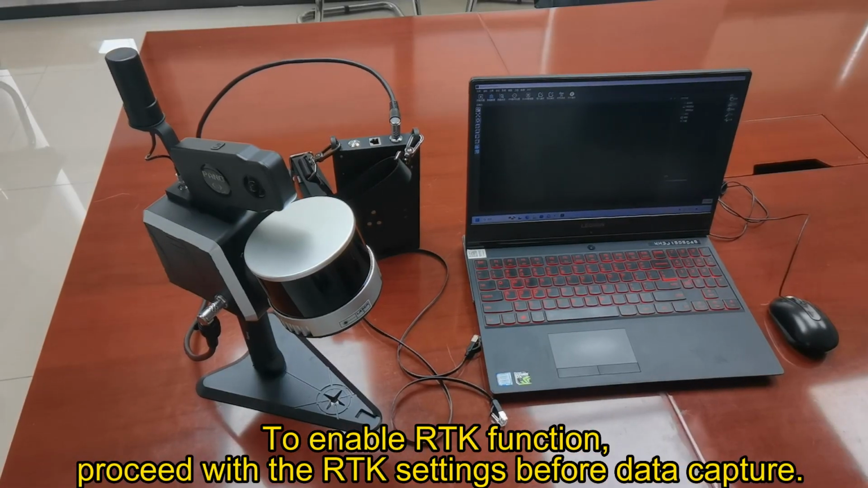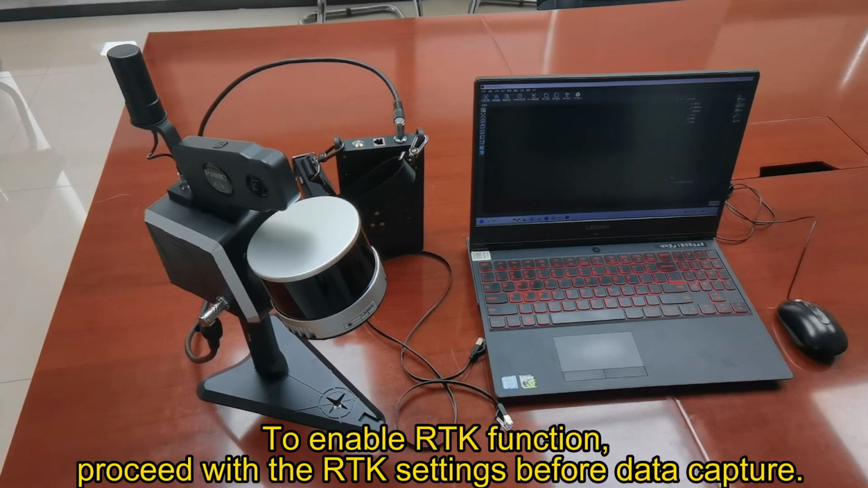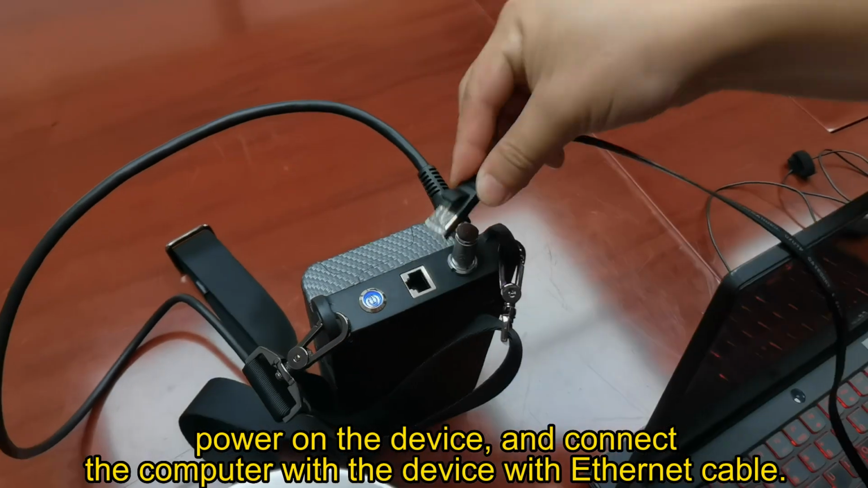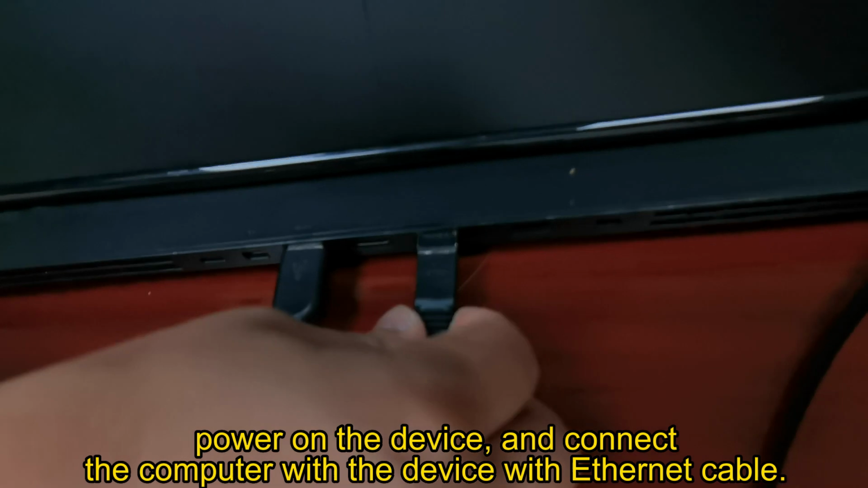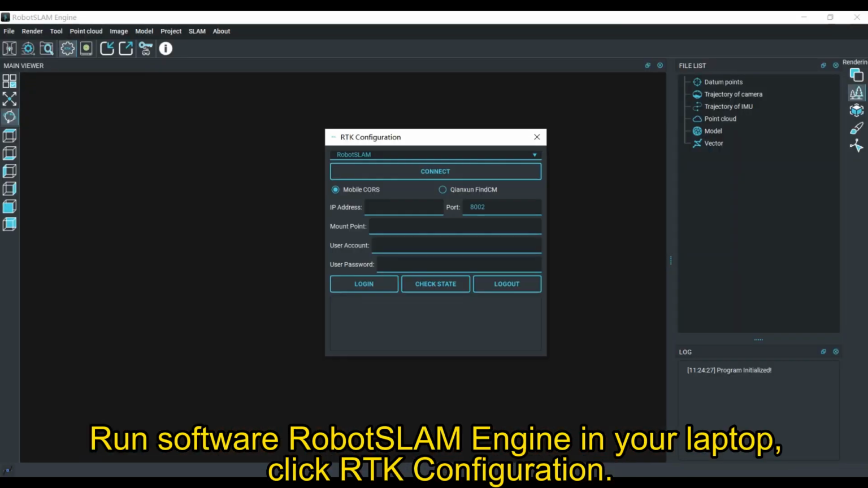To enable RTK function, proceed with the RTK settings before data capture. Insert a nano SIM card to the slot properly, power on the device, and connect the computer with the device with an Ethernet cable. Run the software RobotSLAM engine on your laptop.